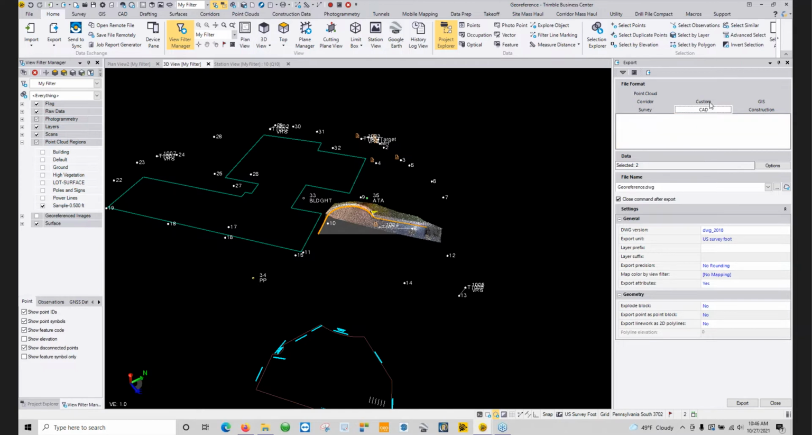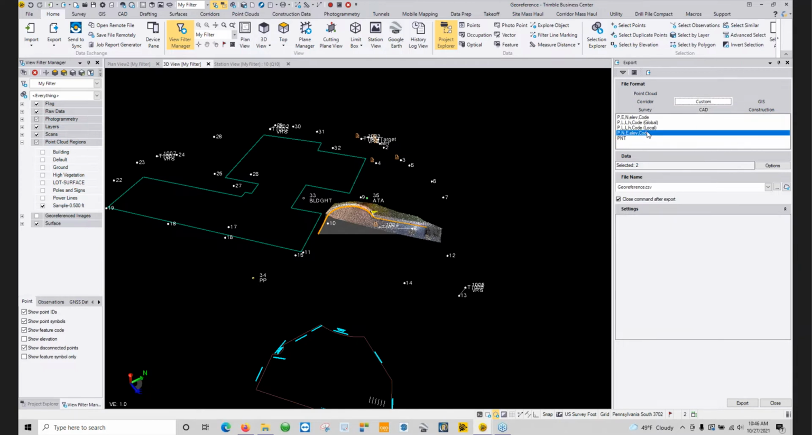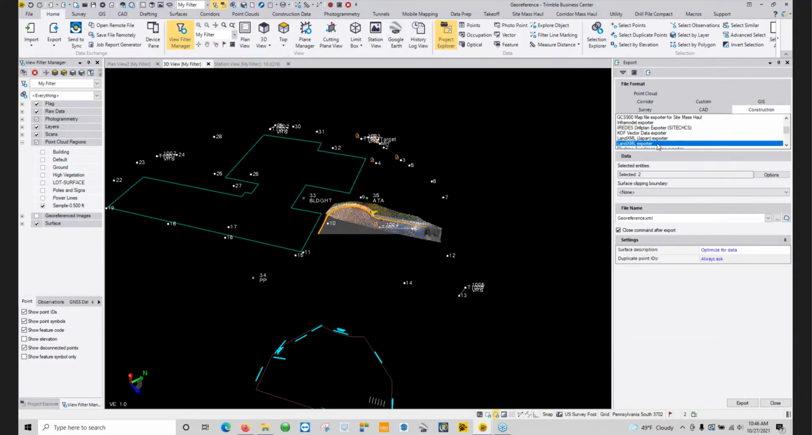Export out your points just by using the custom tab: point, northing, easting, elevation, code. And then under the construction tab, there is a LandXML exporter, and that will allow you to export out your surface file, and that will come straight into AutoCAD for final draft.